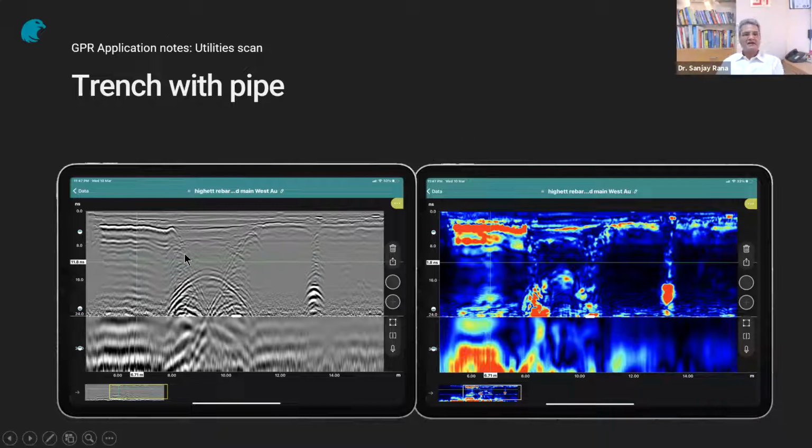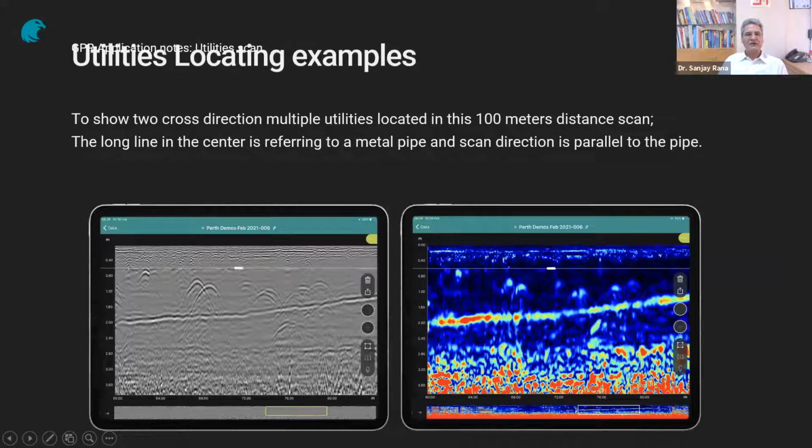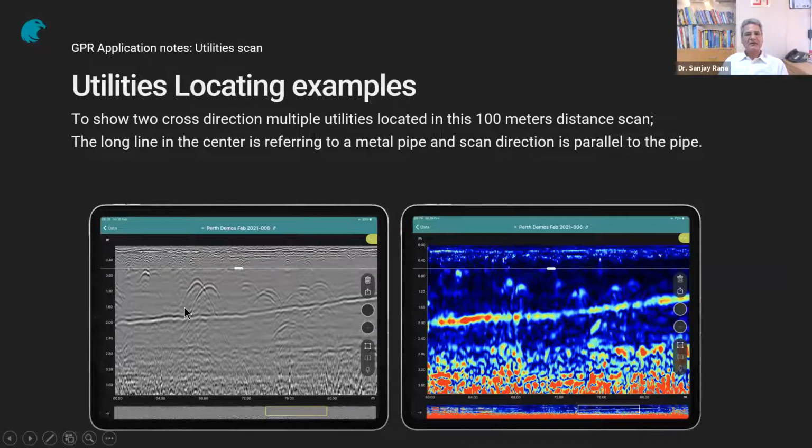Now, this is another example of a beautiful definition of a trench and a pipe inside the trench, apart from other things. So there are a few examples which I wanted to show you. This is another example of a metal pipe. So this line obviously has gone over a metal pipe, and these are two non-metallic pipes, beautifully. So look at the definition and lack of noise in the entire thing.